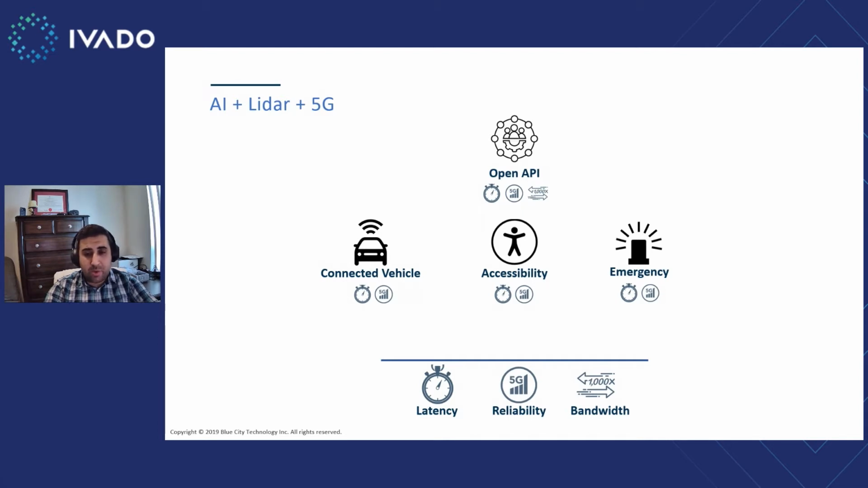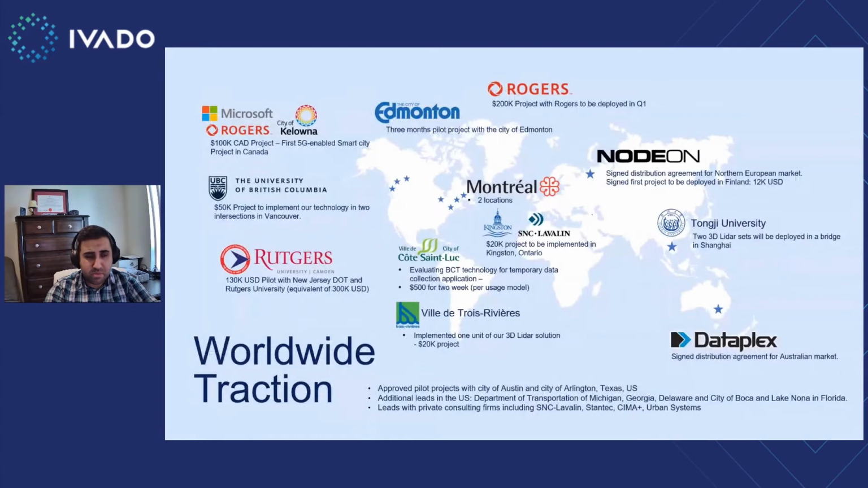We are, again, actively involved in different research opportunities. We're working with the University of British Columbia on a project that leverages our APIs. And we are looking into other collaboration opportunities with researchers and private partners to use our technology in different innovative applications.